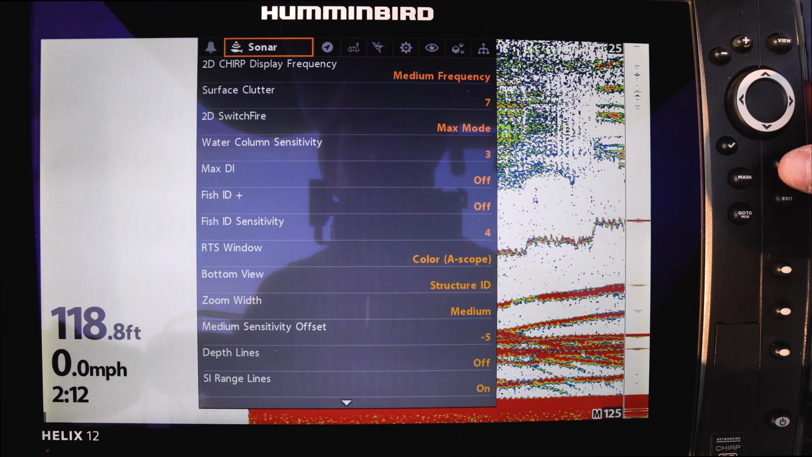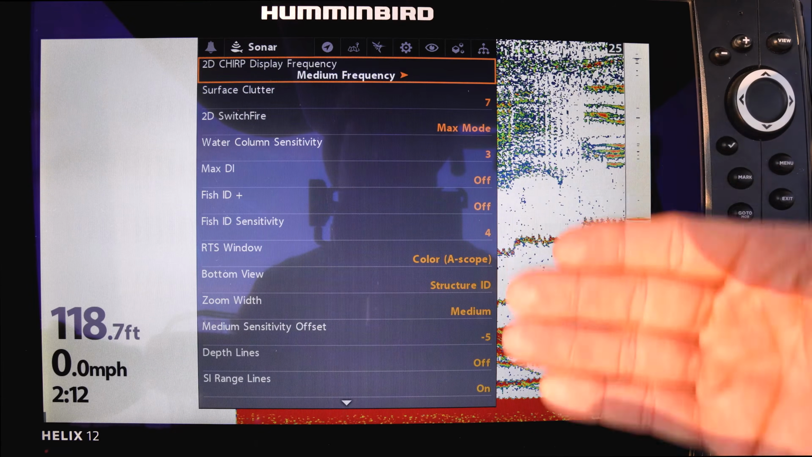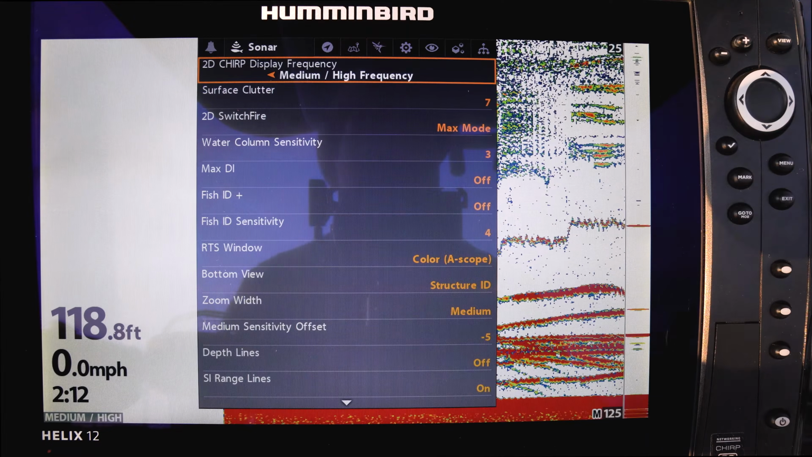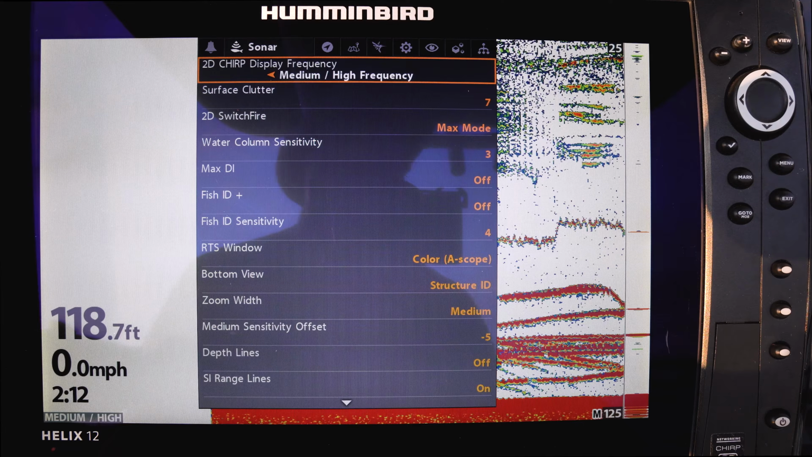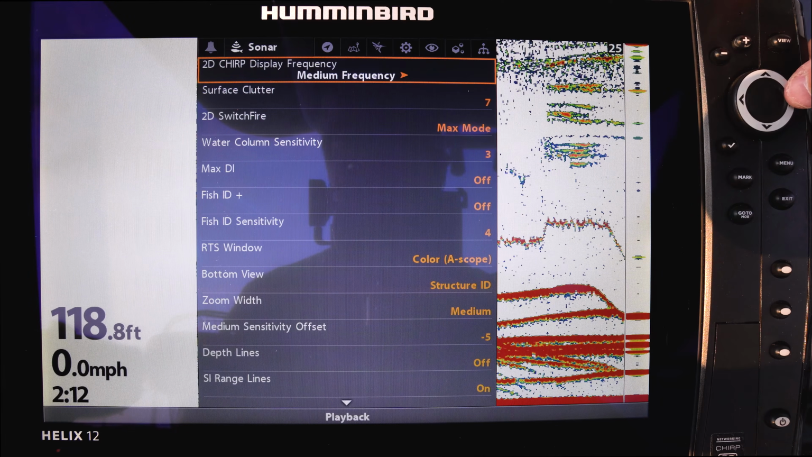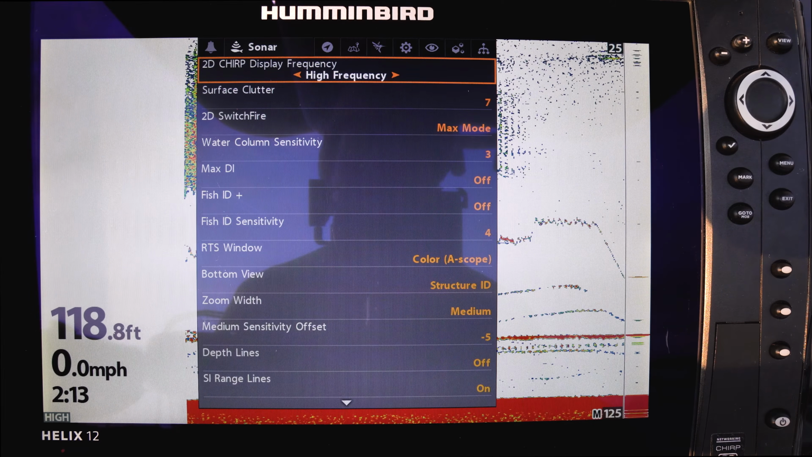Go ahead and hit the menu button twice. We are going to set up the 2D Chirp display frequency. And it's very important to have this on medium or medium and high frequency. You do not just want this on high frequency. You will not get enough information on your screen because high frequency has a very narrow cone.